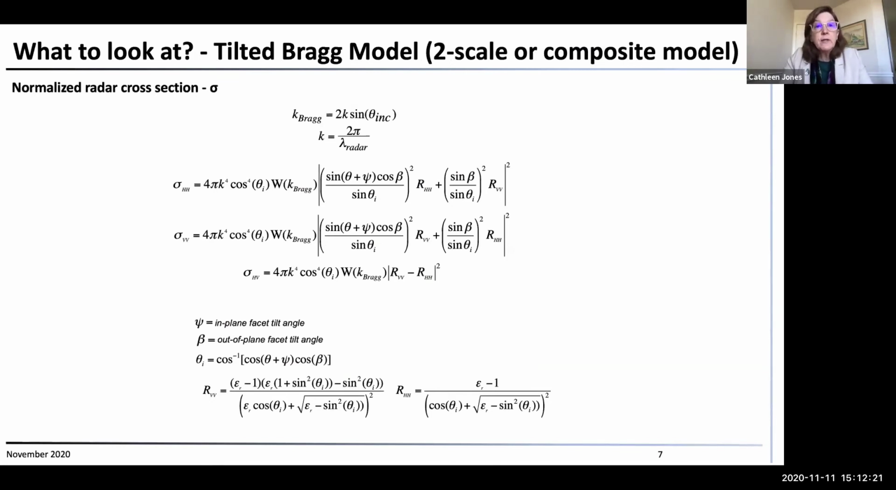I just want to briefly talk about the parameters that I use, because I'm going to be talking about them for the rest of this talk, and so I want you to understand the theory that's behind them. So what I'm looking at is the tilted Bragg model for composite scattering from the ocean surface. It's a composite model.